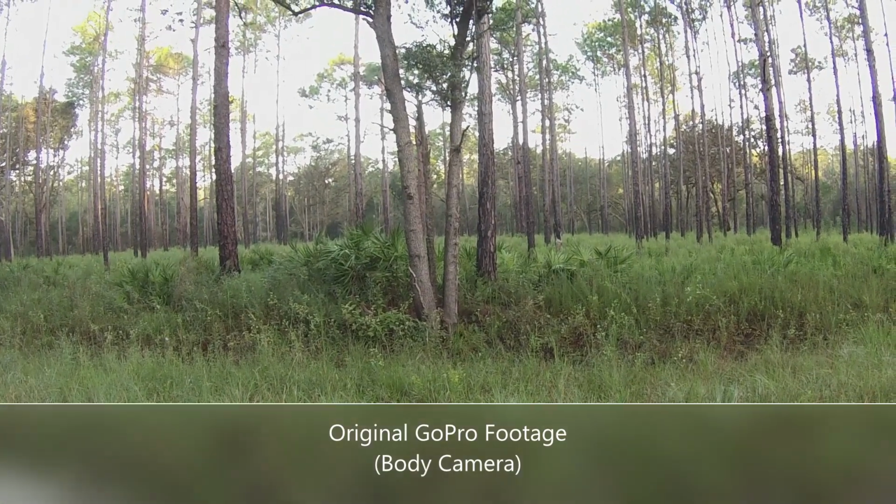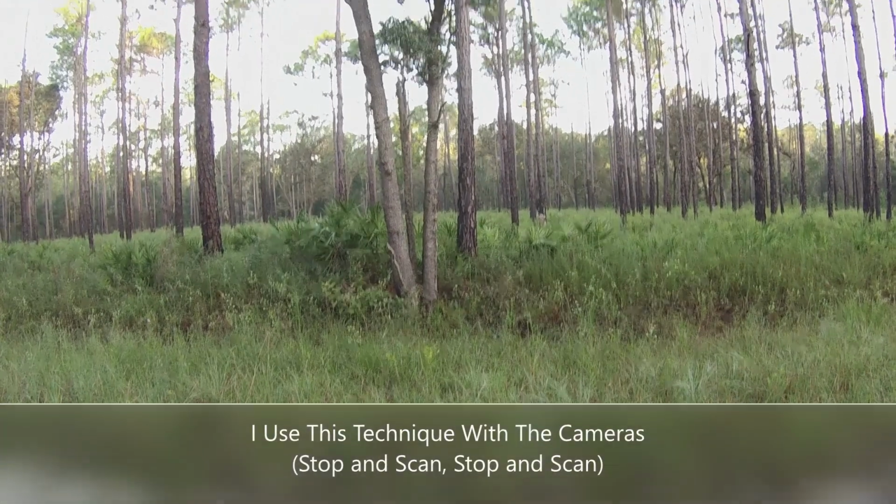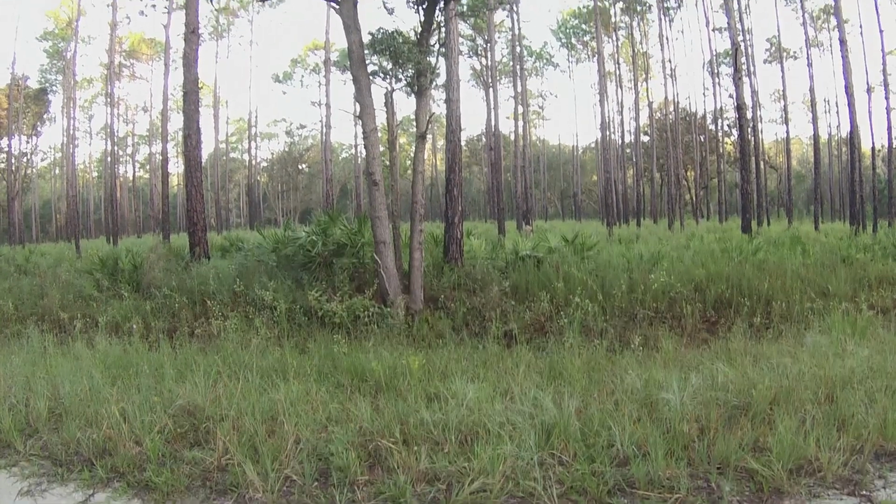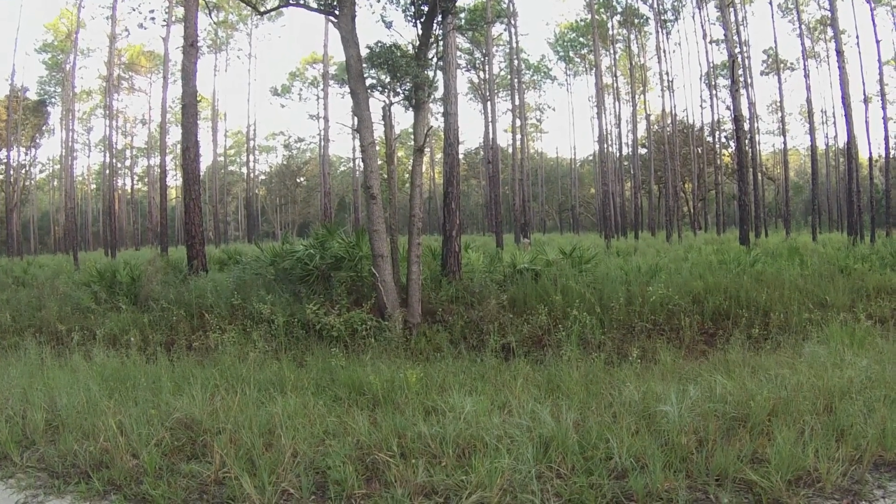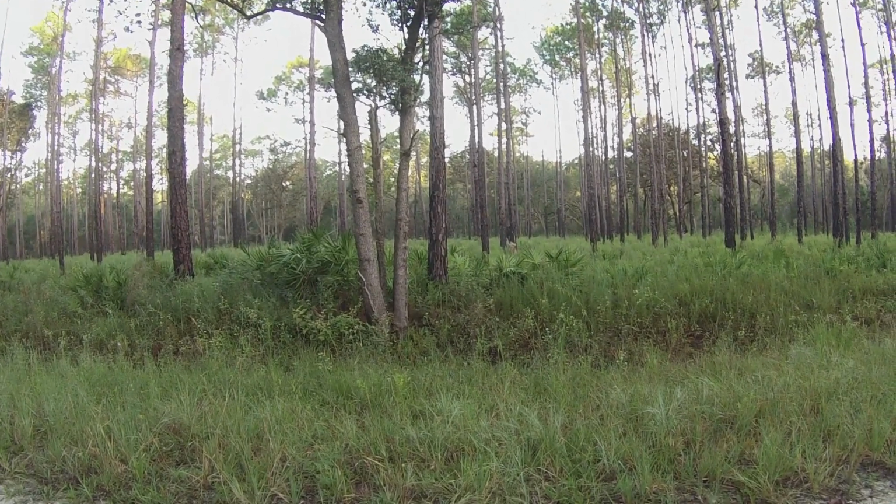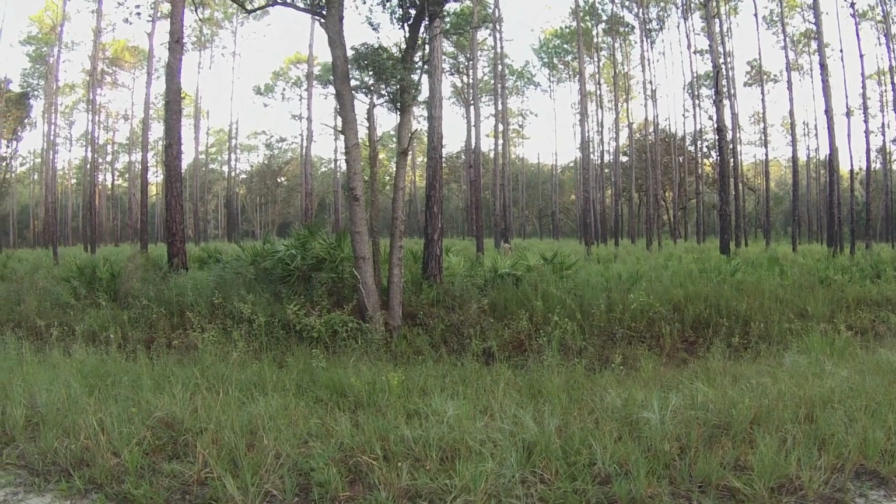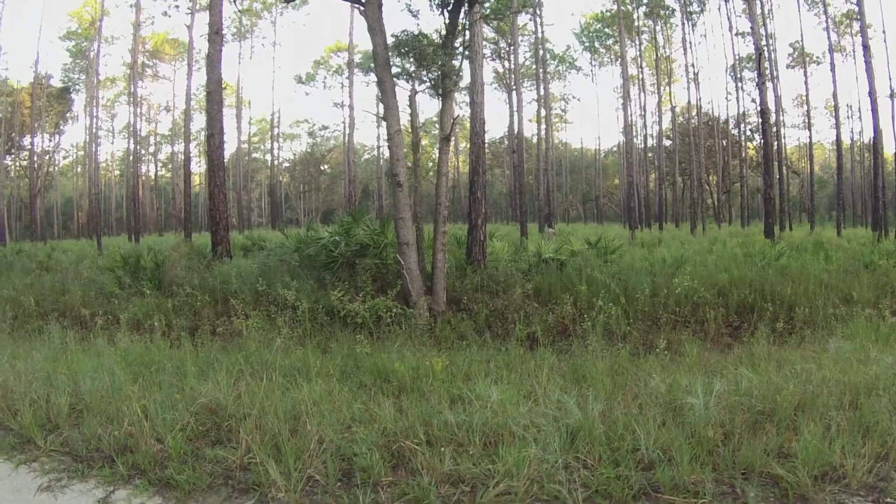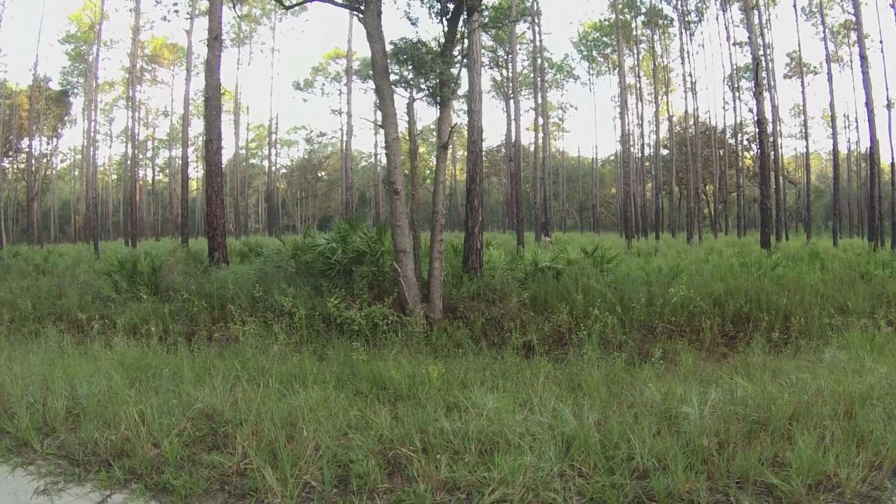That's one thing I did when I was hunting a lot. I would use my binoculars a lot. You walk a little, you stop and scan around with the binoculars. Walk a little, stop and scan around with binoculars. Or if you're sitting in an area, every once in a while scan around with the binoculars.